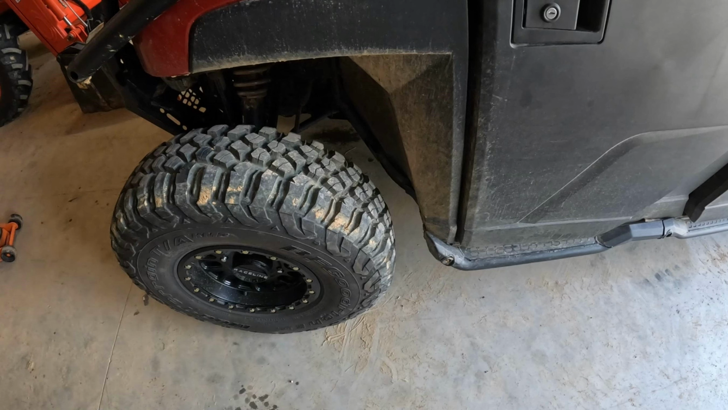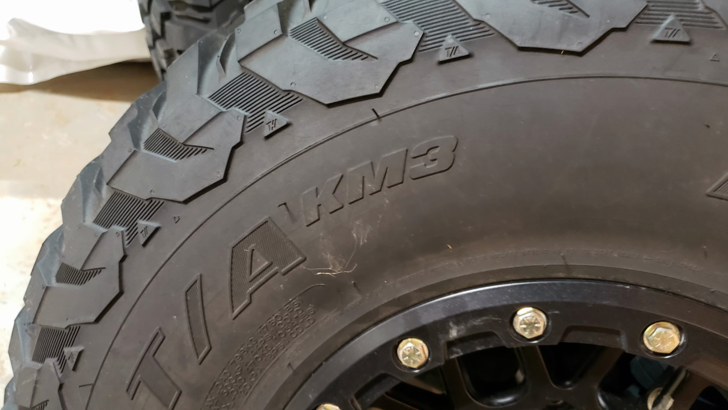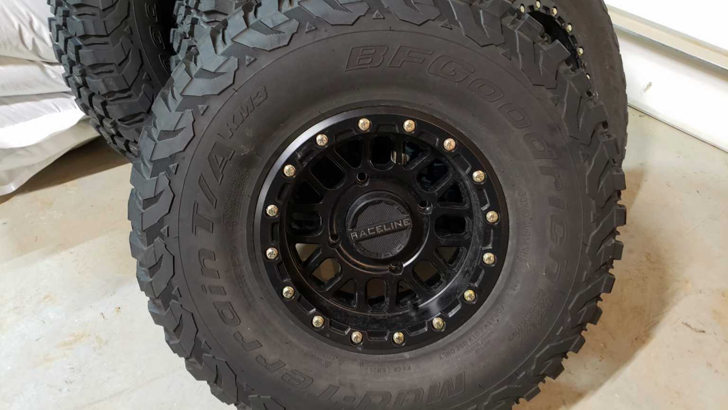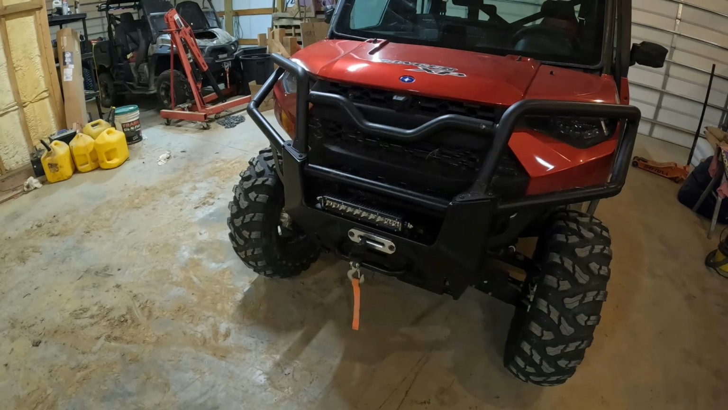So I suspect that our die-hard viewers and our Polaris guys and gals will notice I took these 30-inch BFGoodrich KM3s off. Long story, I decided to go back to stock. By the way, I'm selling this set. I mean, virtually brand new, just a couple test rides in them. But you can look us up at our Capper Outdoors Facebook site or website and contact me if you might be interested in them, beadlocks. I mean, they price out for like $2,700 right now, and I'm asking like $1,900 or $1,950.